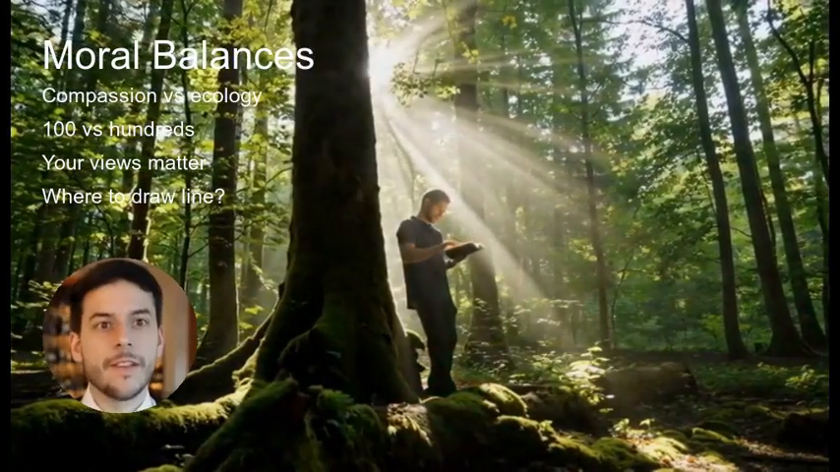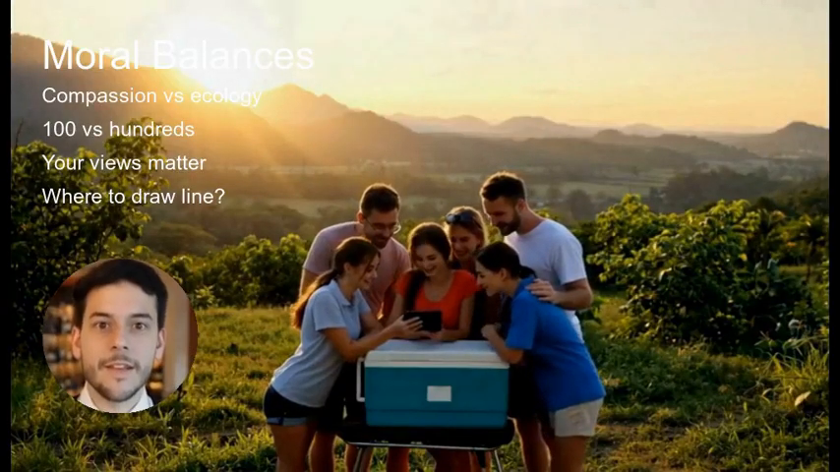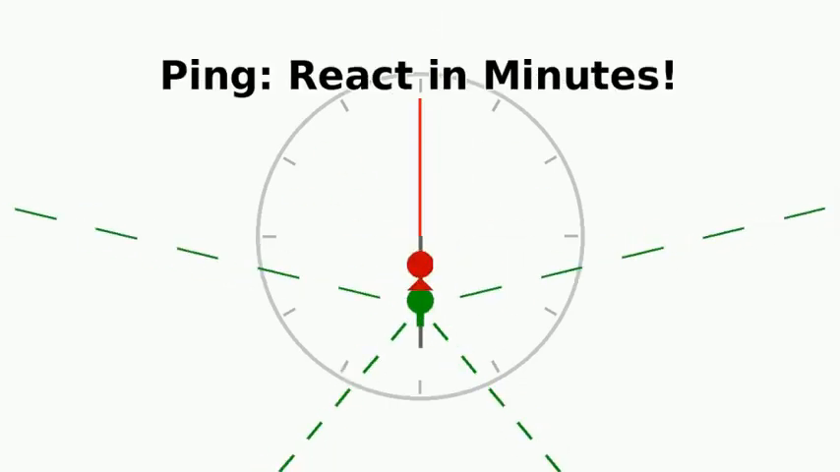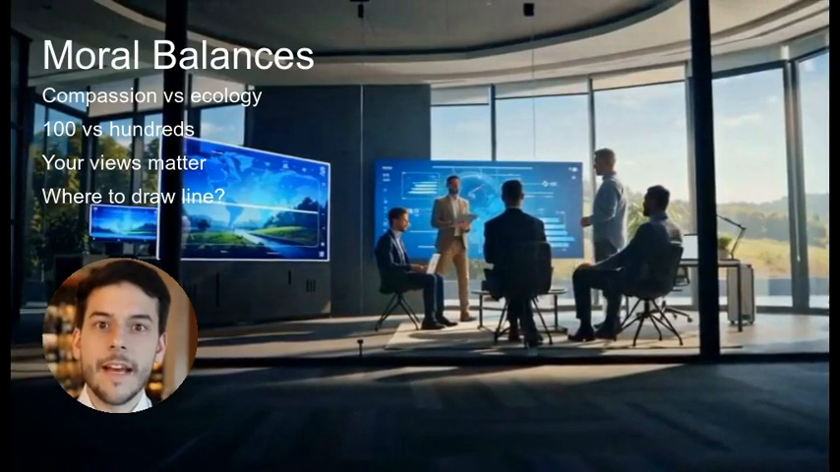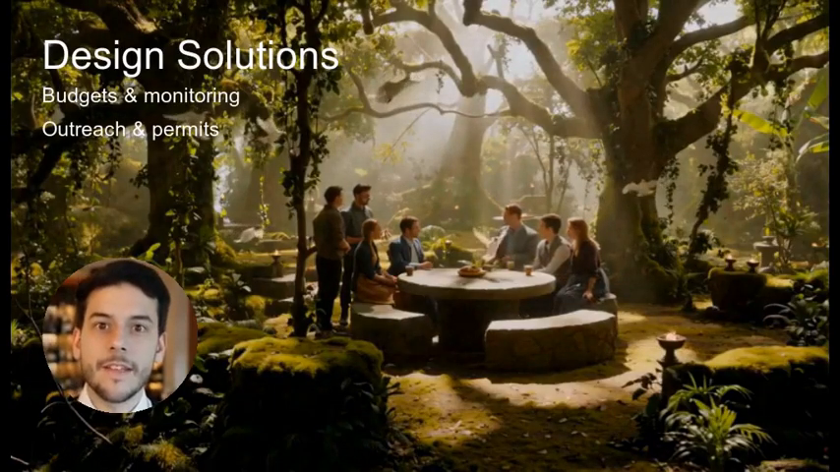But we also commit to transparency. We will show you our sources, invite debate, and adjust our approach as new evidence emerges. As your analysts, we'll close this chapter with a hopeful note. Technology, ethics, and people can align when we listen carefully and check our biases.